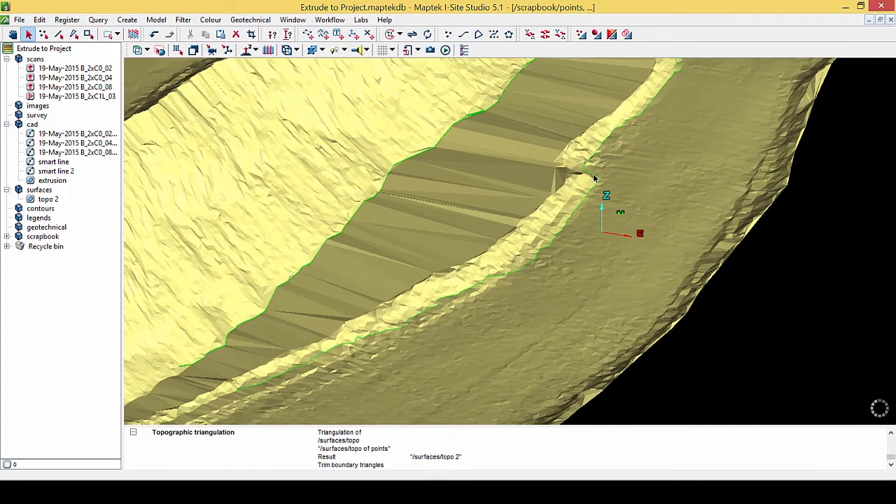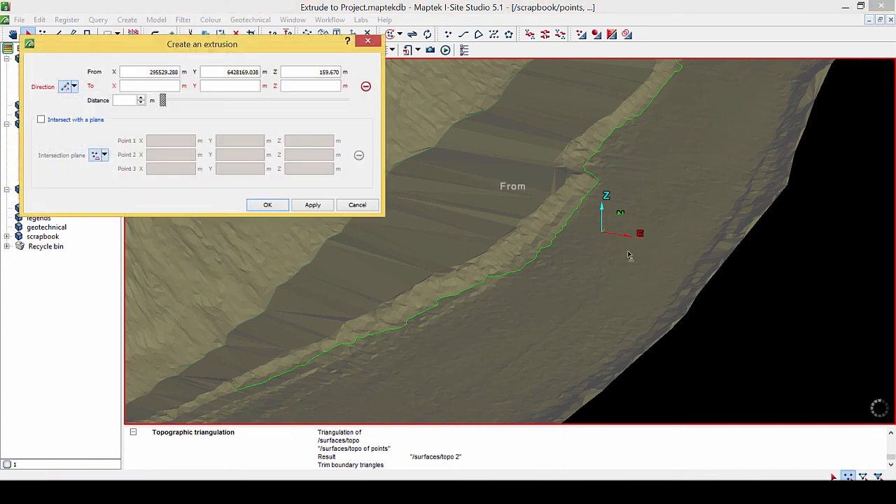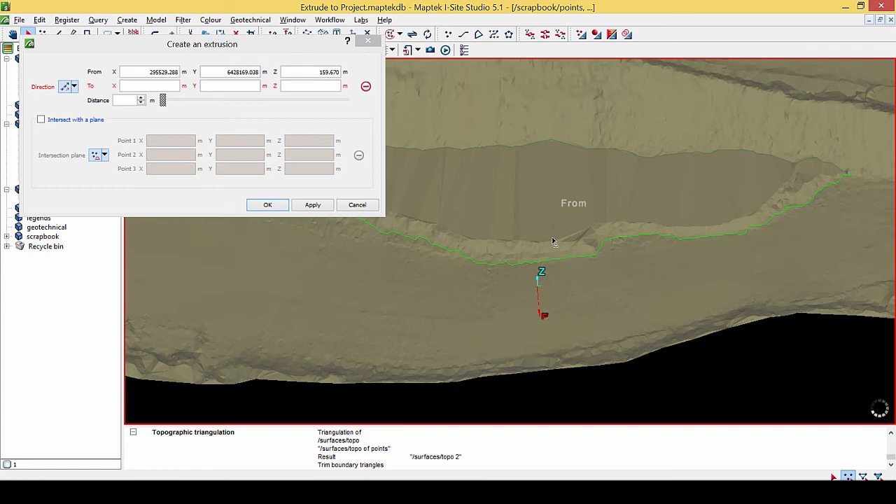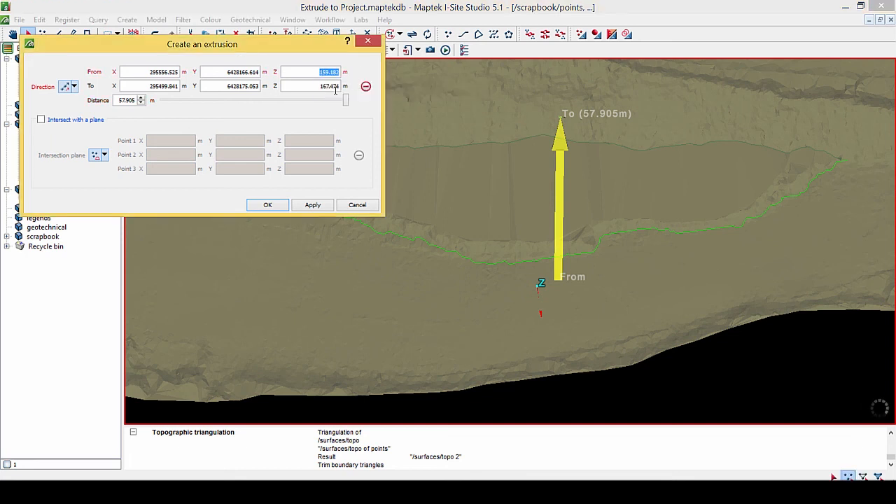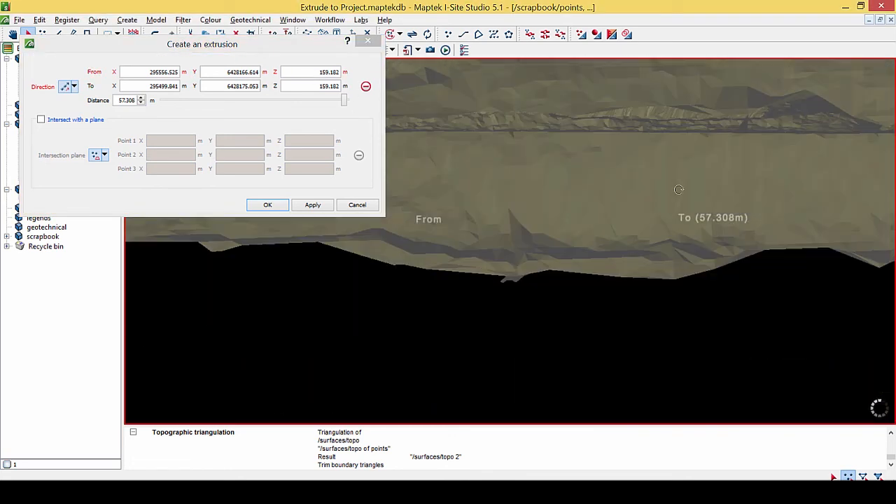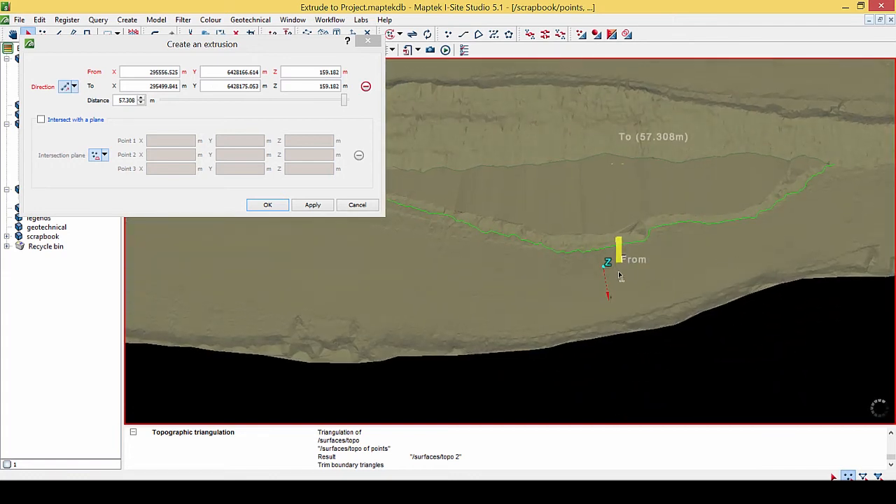I'm going to do the same for this line here, except I'm going to extrude it from here over to the wall. Now one thing I have to be sure of is to keep the RL the same, so I'm just going to copy that RL value or Z value and paste it so that when I'm extruding, it is level. And again, doing it straight onto the wall is the best.